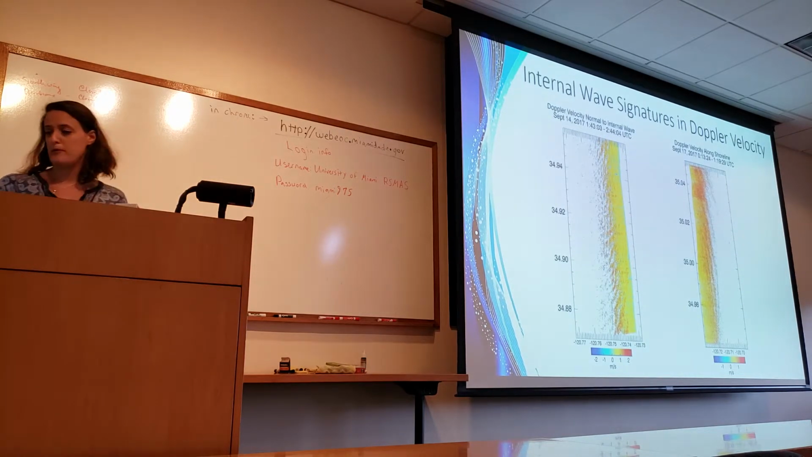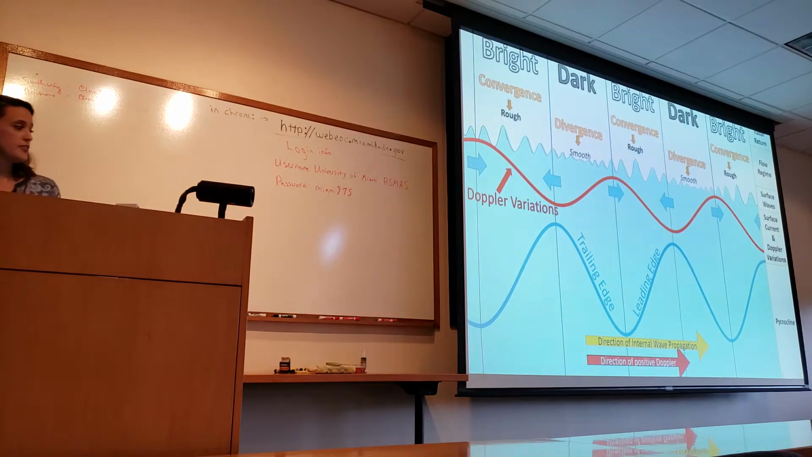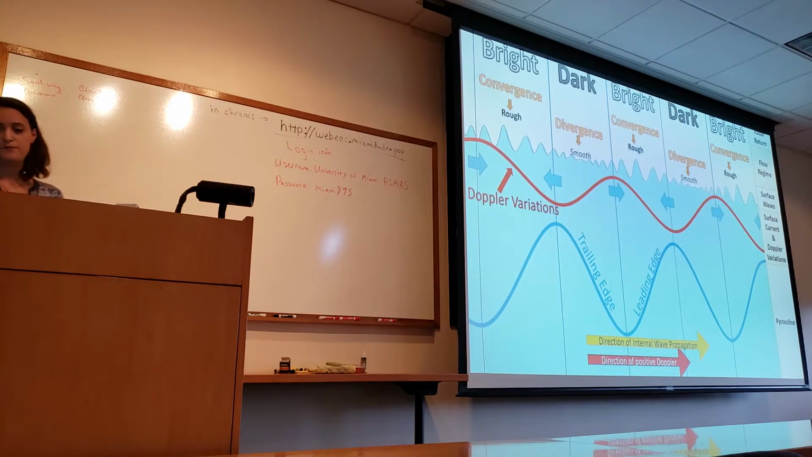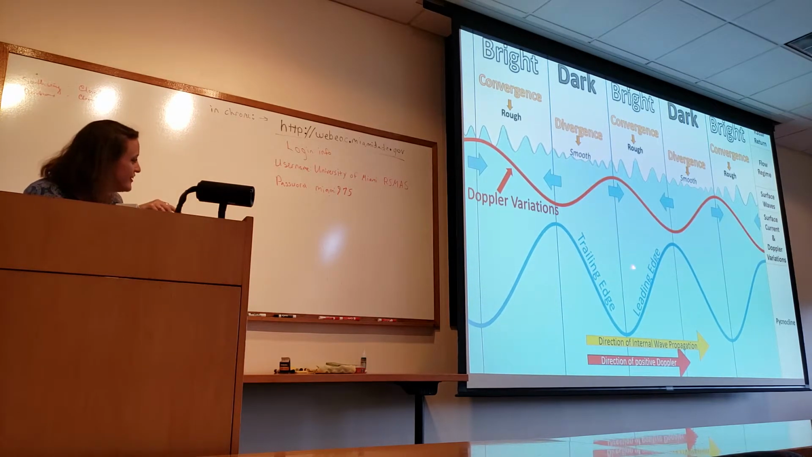You can see these stripy patterns coming from the internal wave. The reason for this is the convergence and divergence that the internal wave causes on the sea surface. I know this is a complicated figure, but bear with me here. On the leading edge of the internal wave, there is a convergent zone, which leads to rough water and a bright radar return. On the trailing edge of the internal wave, there is a divergent zone, which leads to smooth water and a dark radar return.